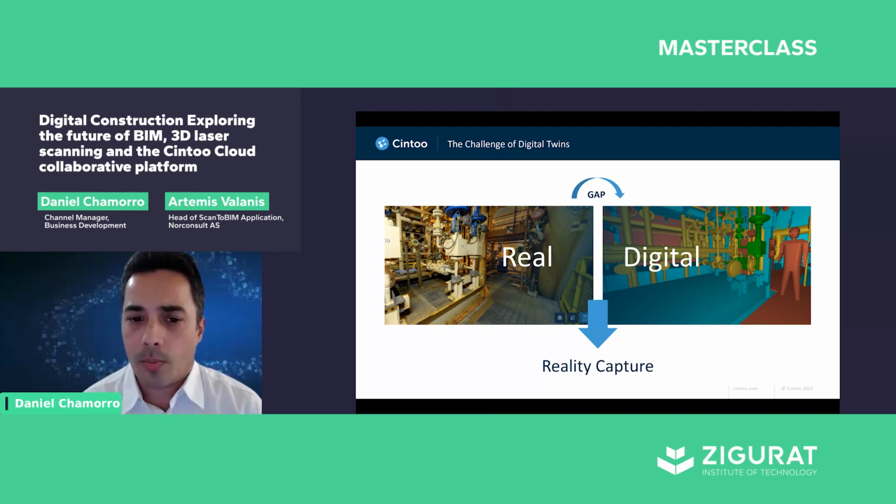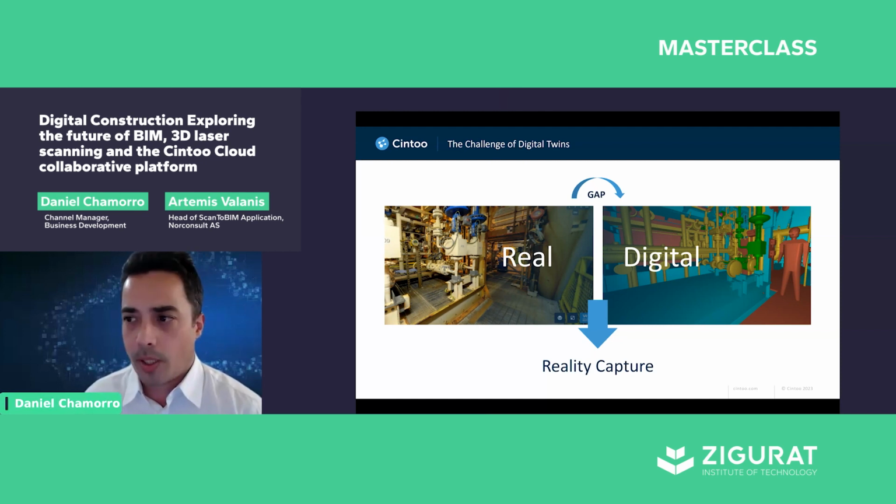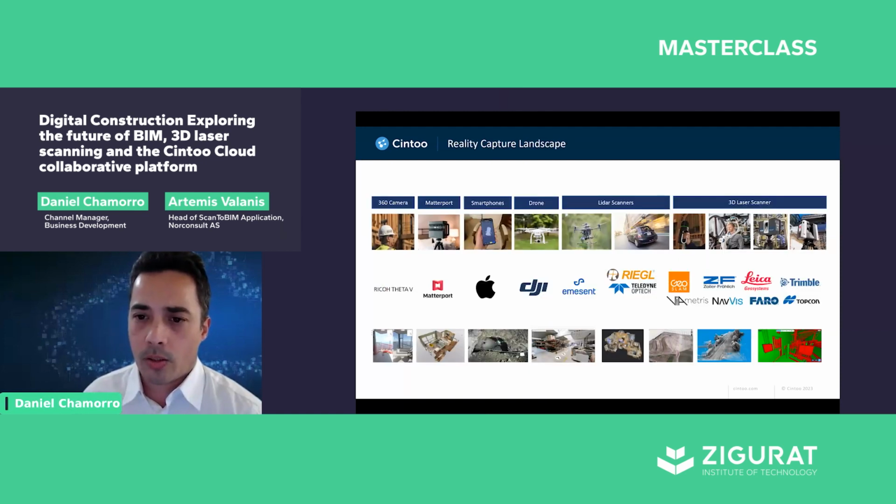Initially, this was mainly known as laser scanning. However, there are many other solutions in the market. Many players have come into the market. And today we will be discussing reality capture, but also what Cintoo is doing in this segment.